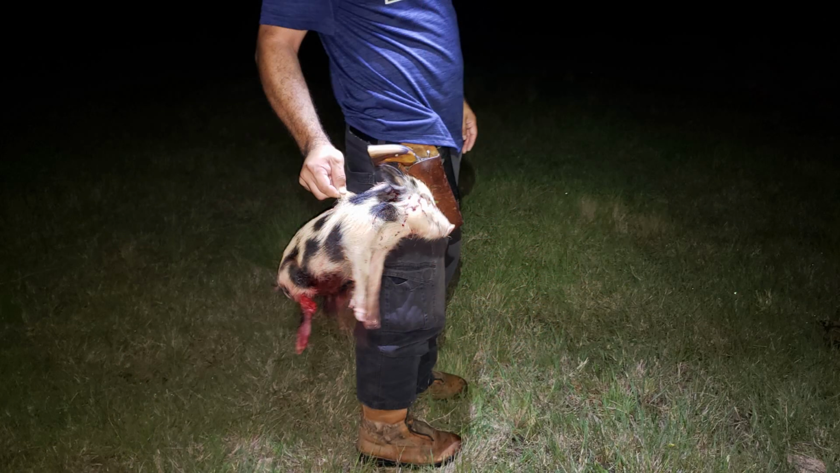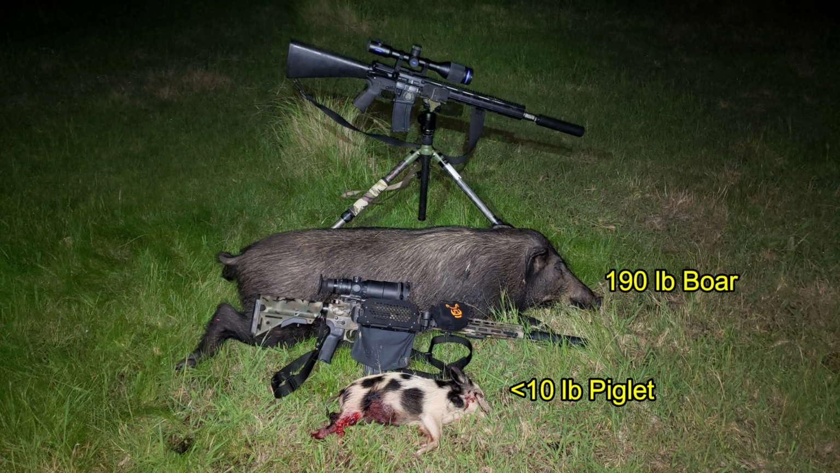For the next picture, Ben figured out it was easier to move the piglet to the boar than the boar to the piglet. So he carried the piglet over. It came in under less than 10 pounds and the boar came in at about 190 pounds.